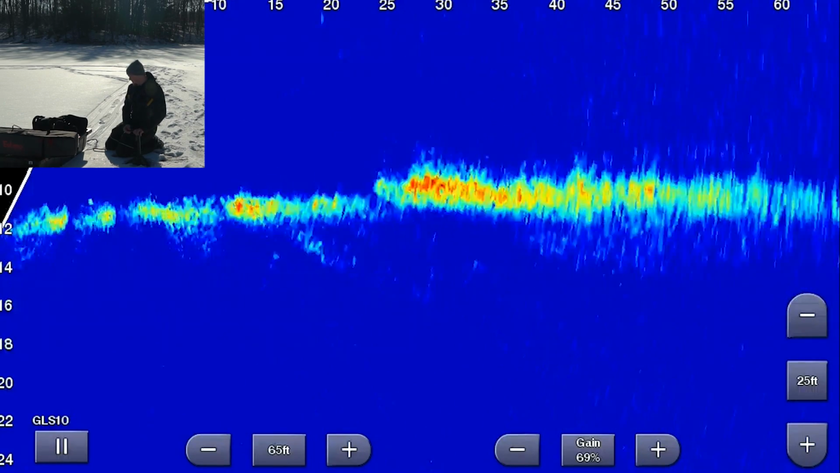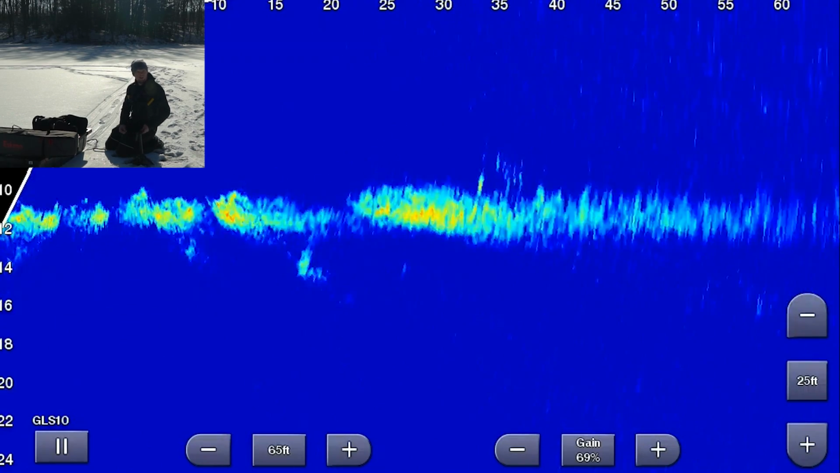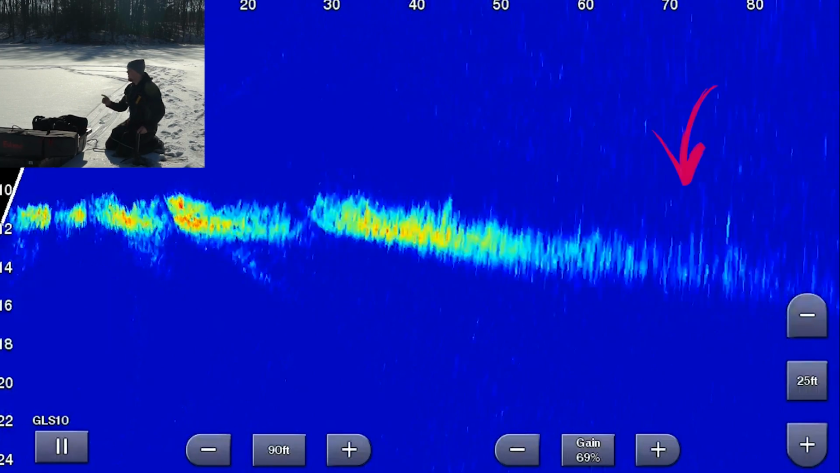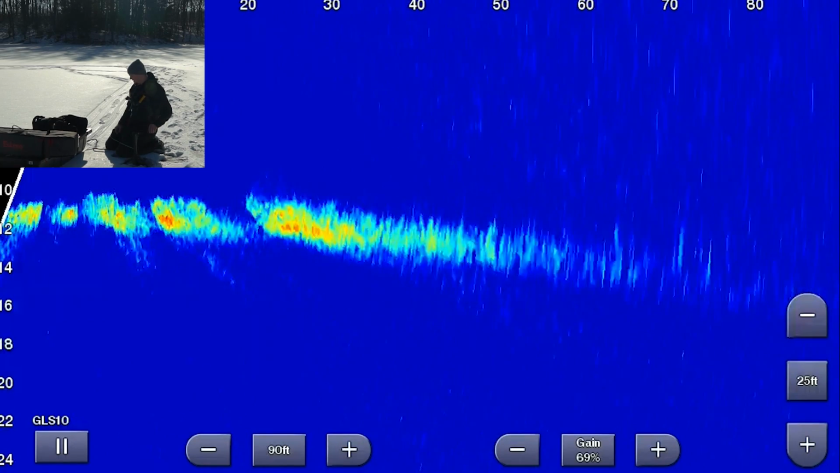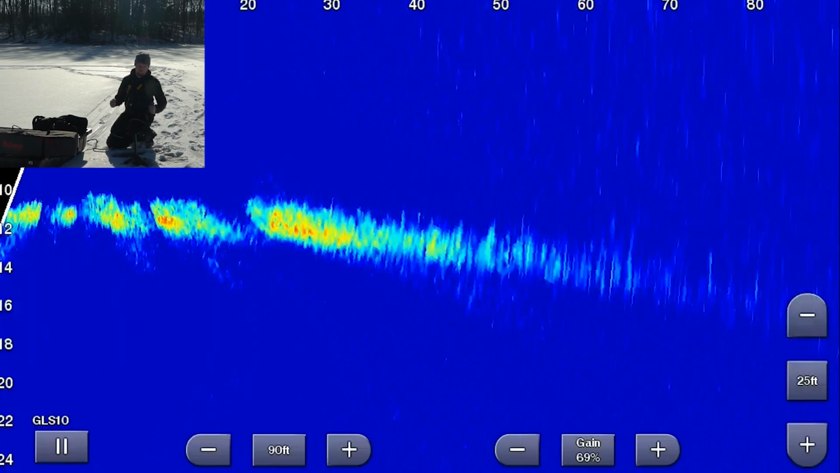If I go behind me, doesn't look like there's a whole lot going on over that way. All of those dots right there are fish at like 70 feet. So it must drop off a little bit that direction. I'm gonna go about 60, 70 feet, punch a hole over there, and then hopefully start catching some fish.